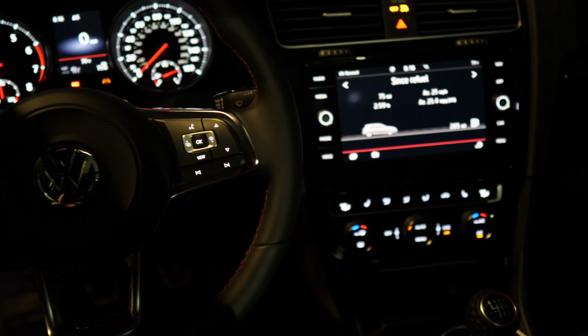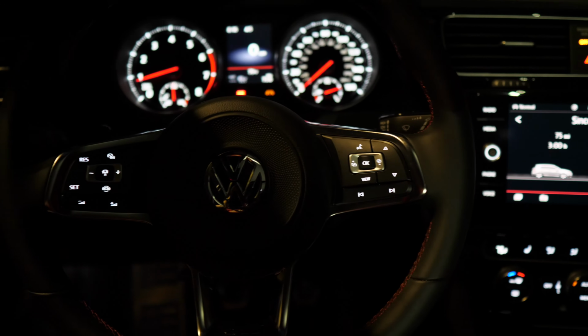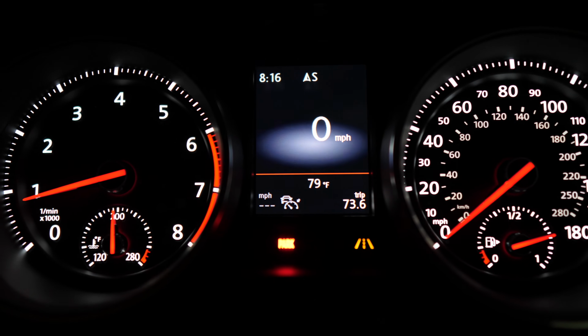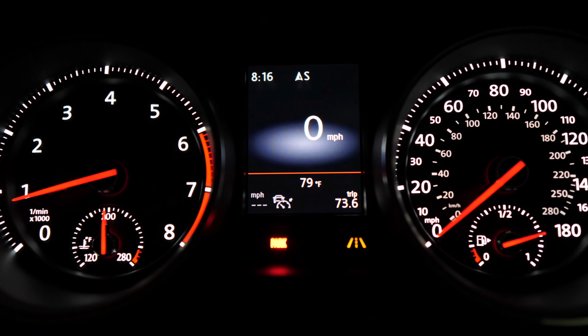The general lighting in here is kind of a white backlighting. It is a little bit of a sterile feel, but overall I like it. I think it fits the Golf well. Now taking a look at our gauge cluster, the gauges are well illuminated, both the left and the right, those physical gauges, very easy to read.